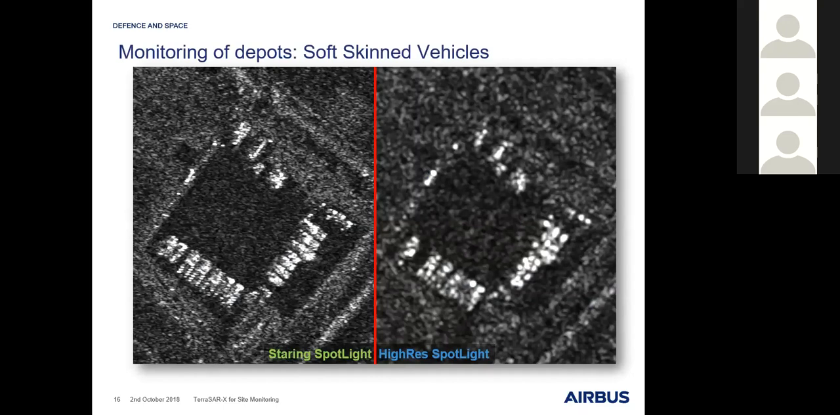Yeah, the benefits of using Terraza. With Terraza, we are offering the highest spatial resolution commercially available from space. That means we can deliver SAR data with a resolution up to 25 centimeters.